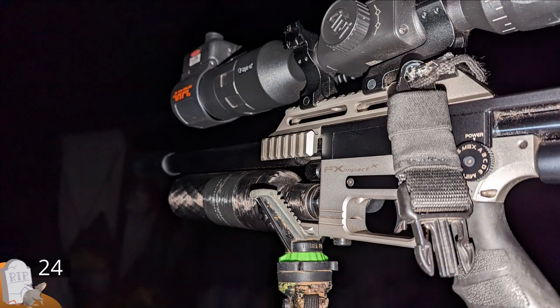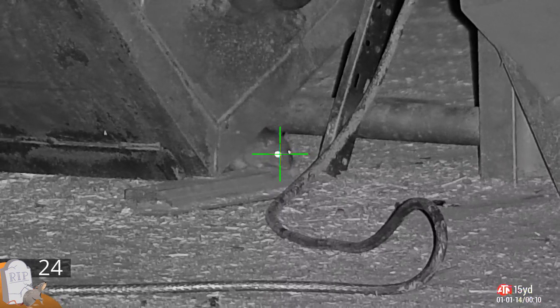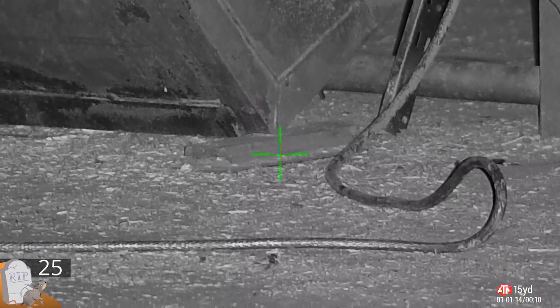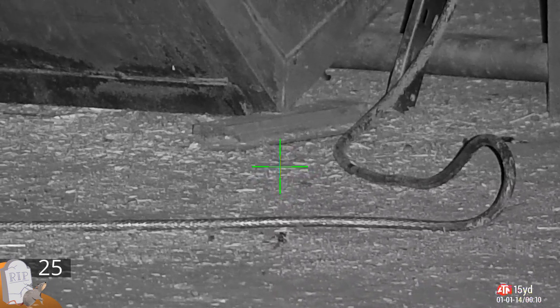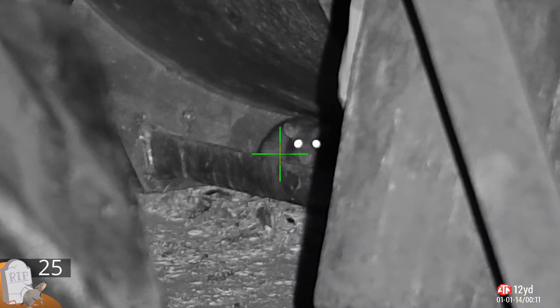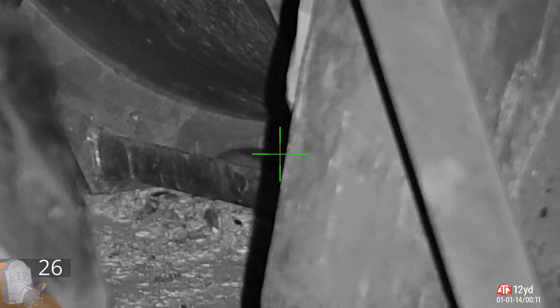In the dark, waiting for them to come out, and this ugly mush pops his head out from underneath that bucket. This is the same one I've had about 3 or 4 from tonight. Same area I mean, same bucket. Let's move on now. Last one of the evening. Tucked away underneath some machinery. Not a problem whatsoever for a sub-12 air rifle.